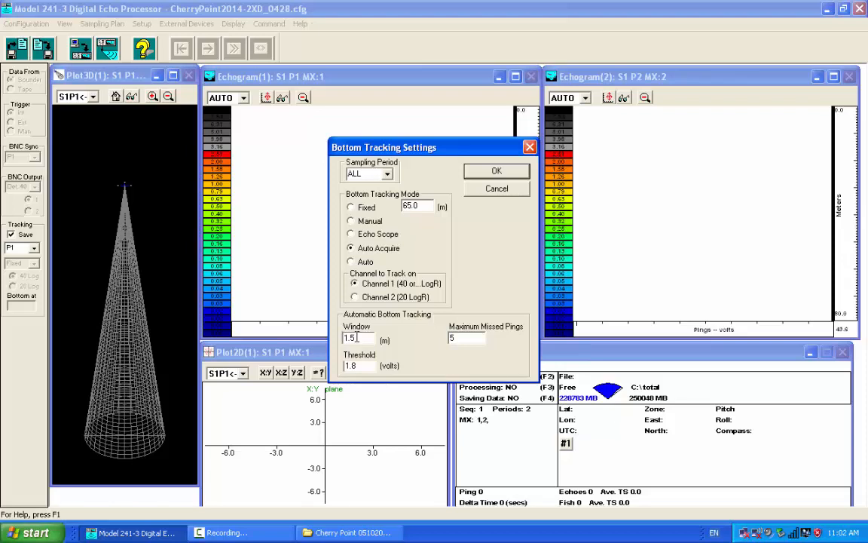I mean, apparently it has some utility. I've never figured out that one, so I've just never used it. Usually I use auto acquire. Manual I generally only use if I'm doing a sphere test and want to zoom out to just beyond the sphere real quickly and so on.